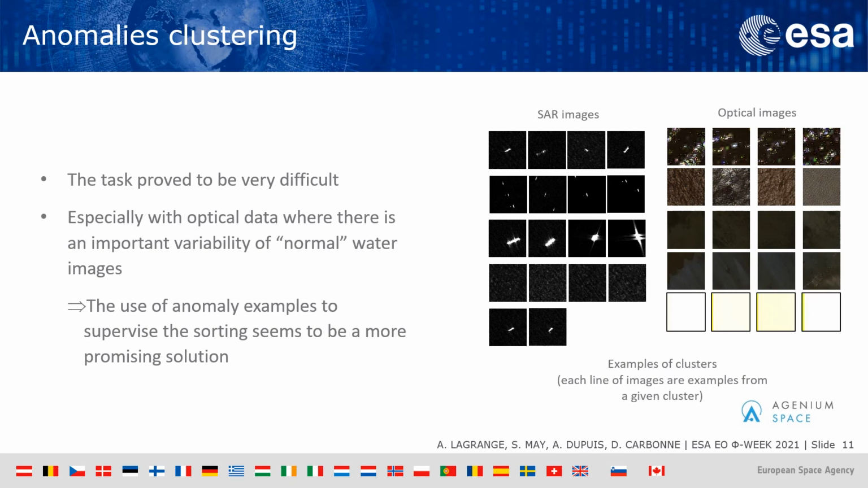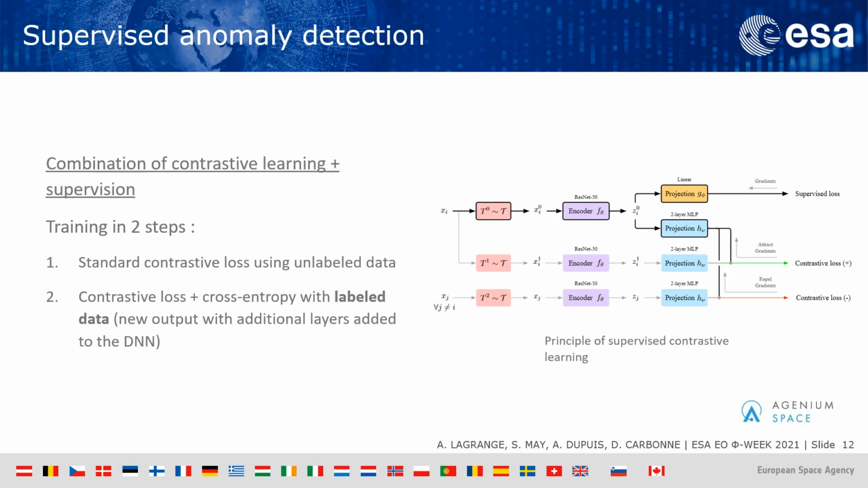The results we got with these two methods were not fully satisfying, especially because of the variability of the images we have, and we think that it's important to add a part of supervision in the method used to delete the maximum number of false detection. To do it, we use again a contrastive learning approach, but in this case a supervised approach, where we add an additional term in the loss, which is a cross entropy using labeled data.